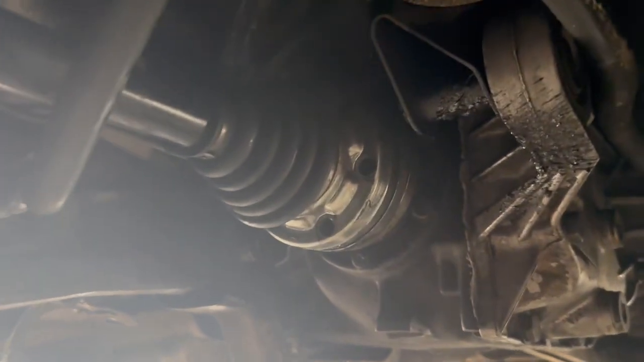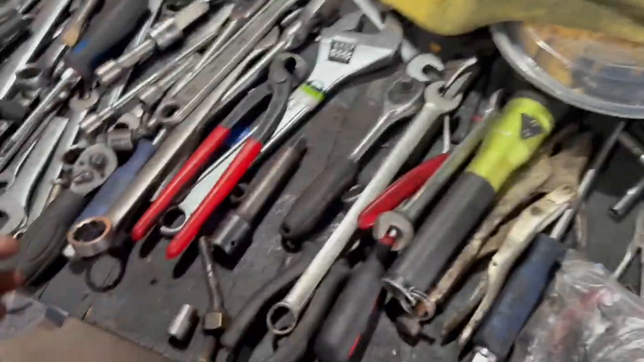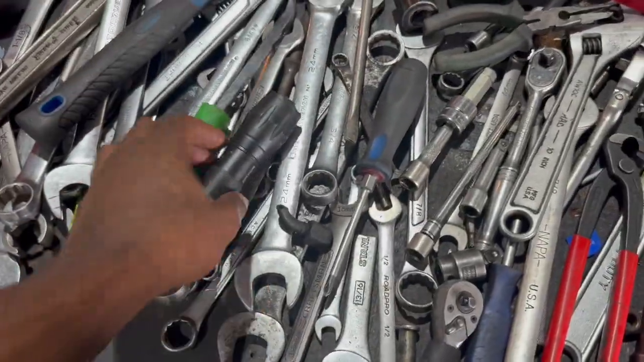Just got back to the shop. About to throw these on. Give y'all one more look. Last look before I do this. Hopefully this is the problem. It looks like it's the problem. If this doesn't, you know what I'm saying? Cause where did the flashlight go?